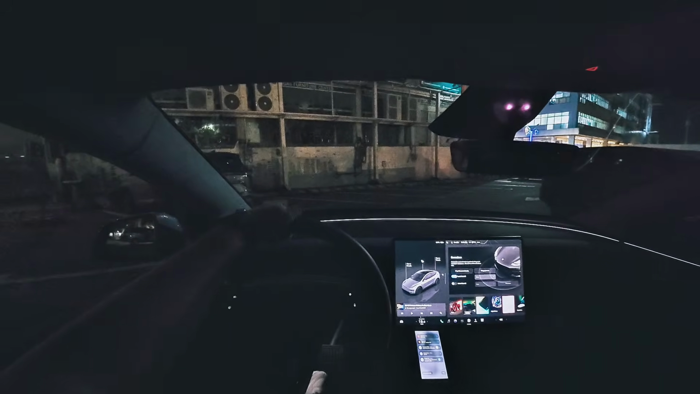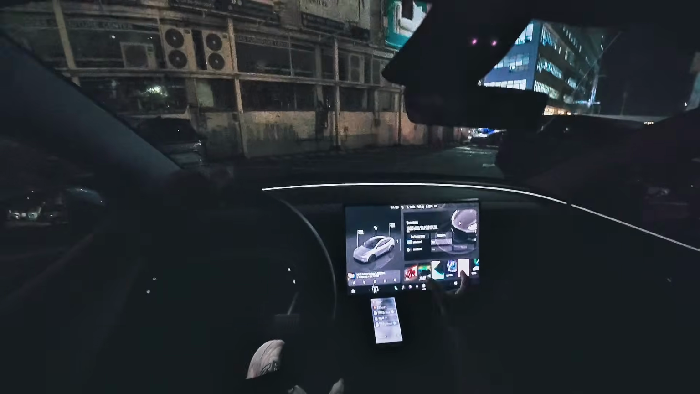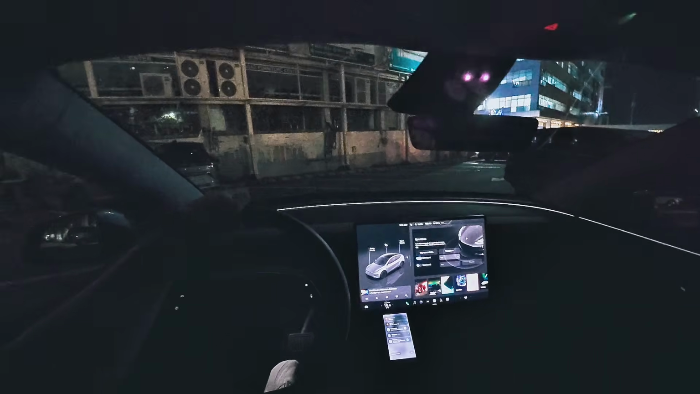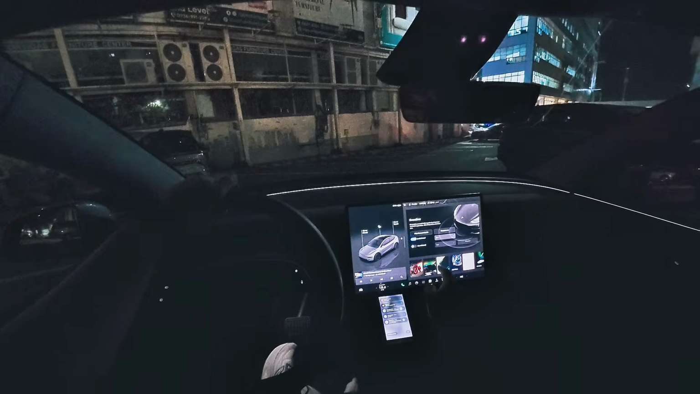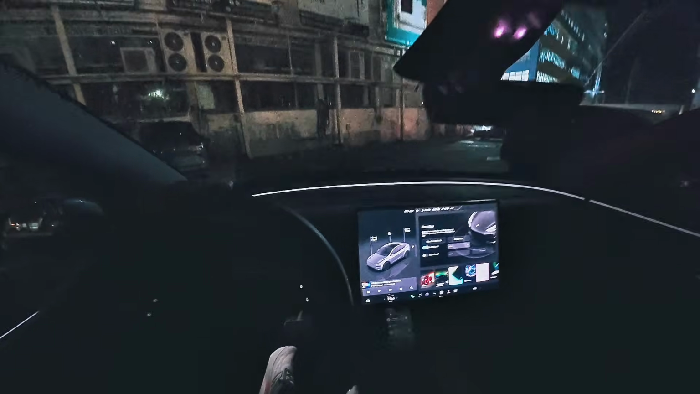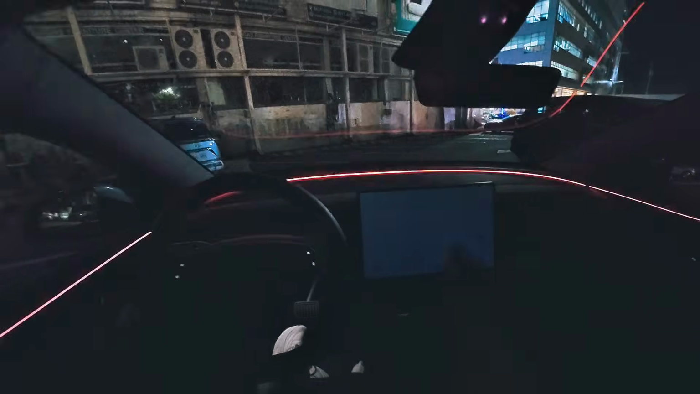Toybox is just a fun feature here that puts all of the nice features for Tesla. So you got themes. That's right, themes. Lately, they've installed the Tron theme. Check this out. Let me just turn this off. When you install the Tron theme, let's ride.